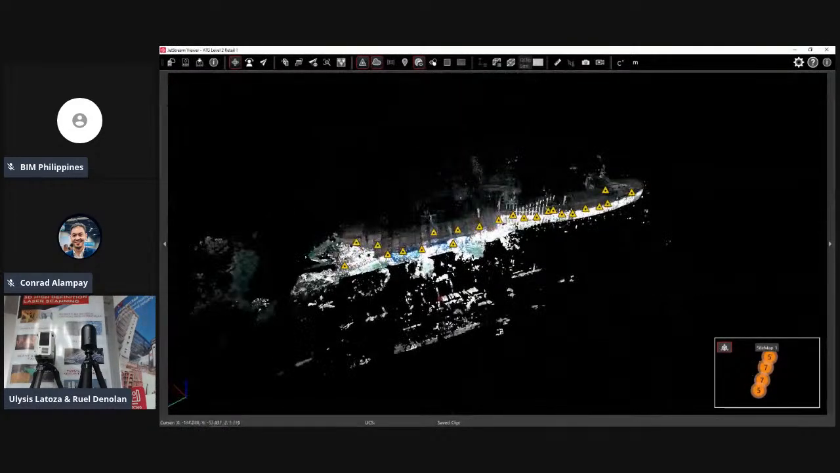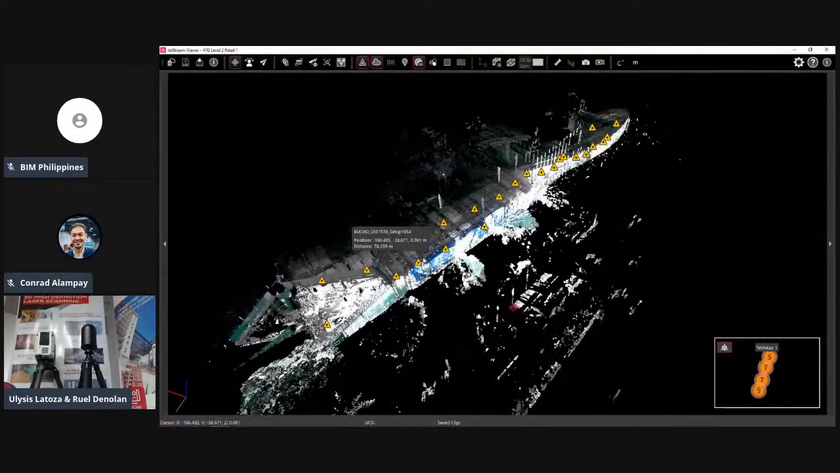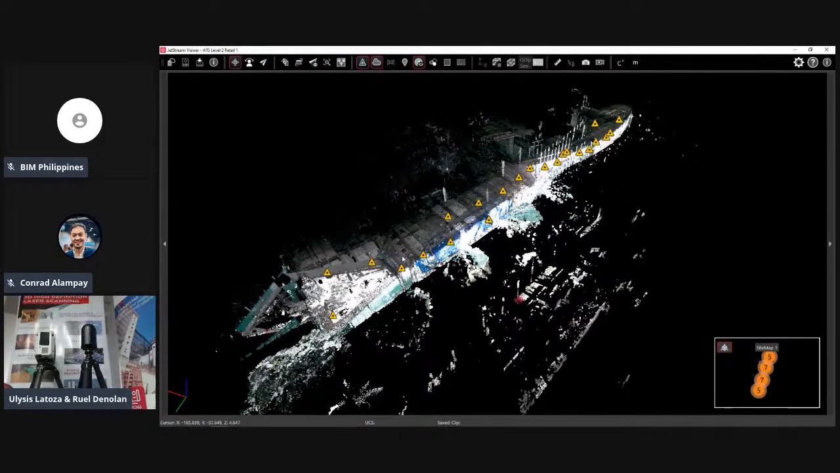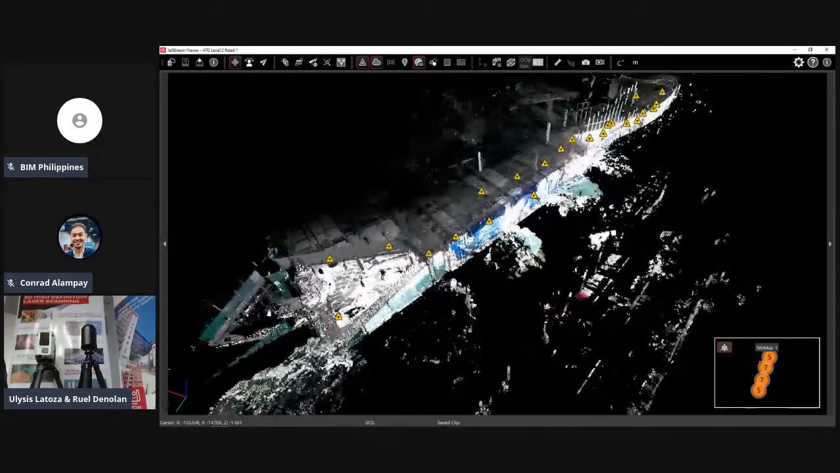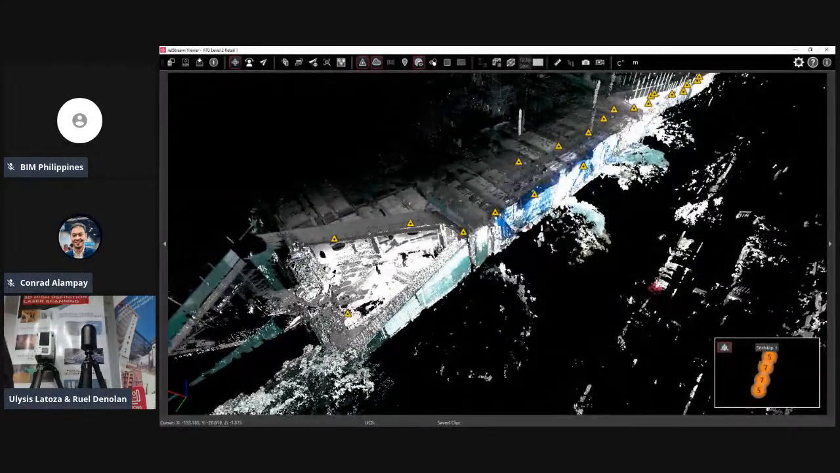This is a sample construction site consisting of 24 stations. Scanning took around 2 hours on site, and processing takes around 3 hours, so in almost 5 hours I have my whole data.